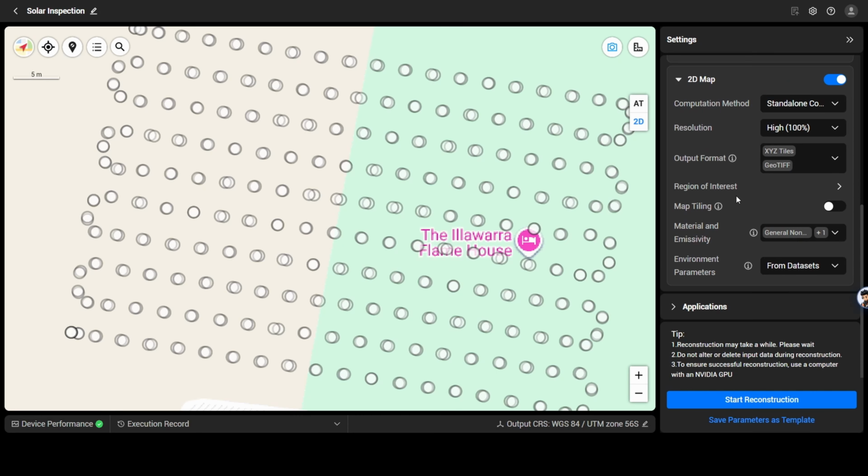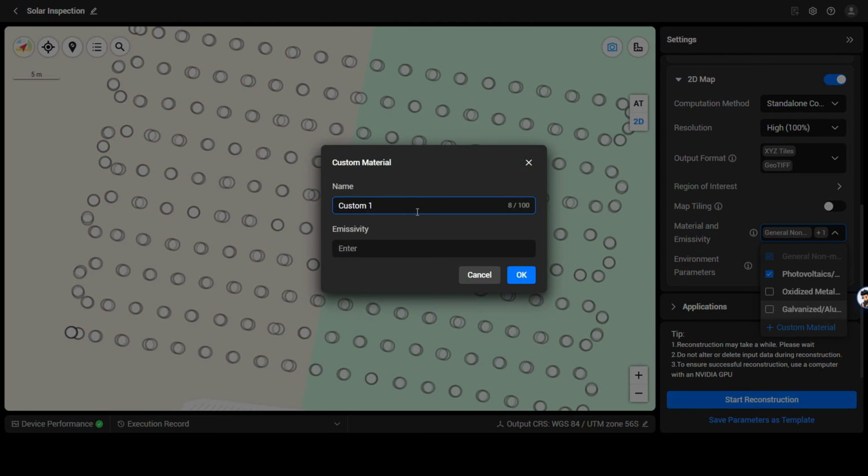In our 2D map settings, we want to select our material and emissivity values. There are 4 existing emissivity values for typical materials that you might come across conducting thermal inspections. However, you have the option to add a custom material.